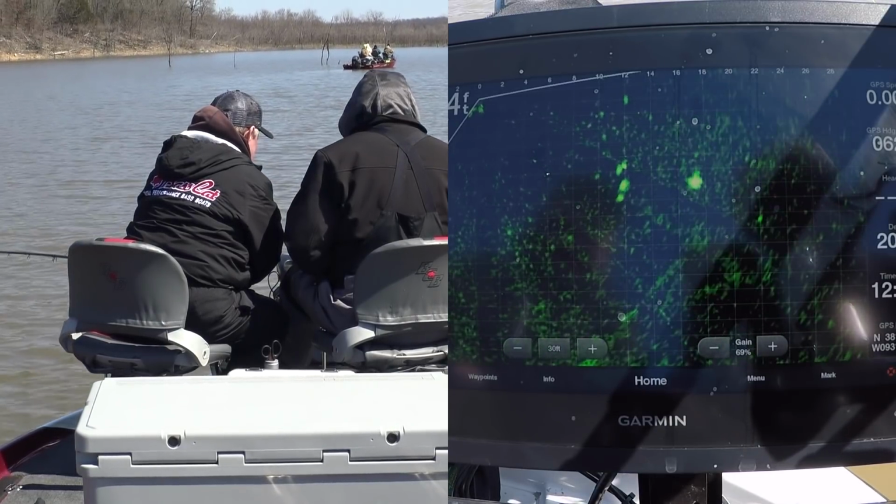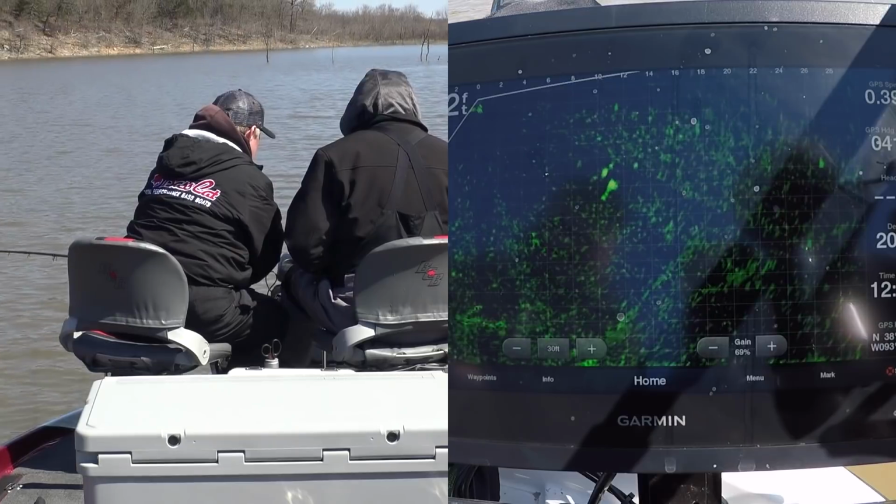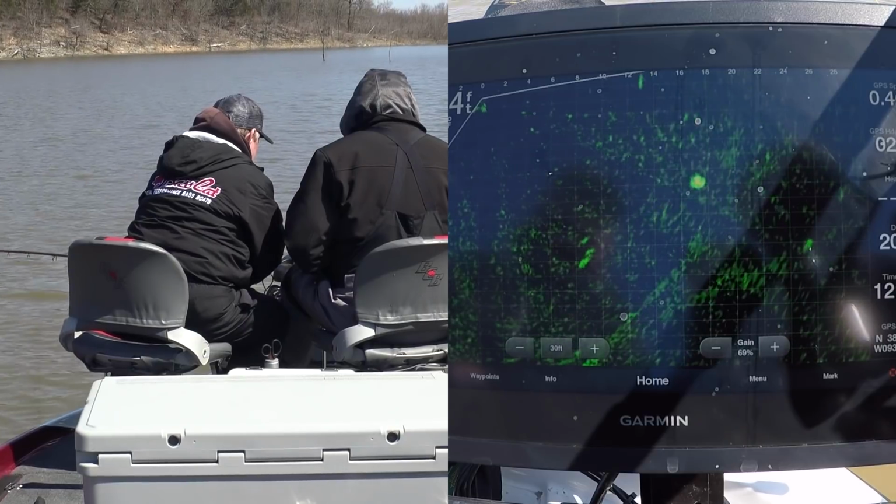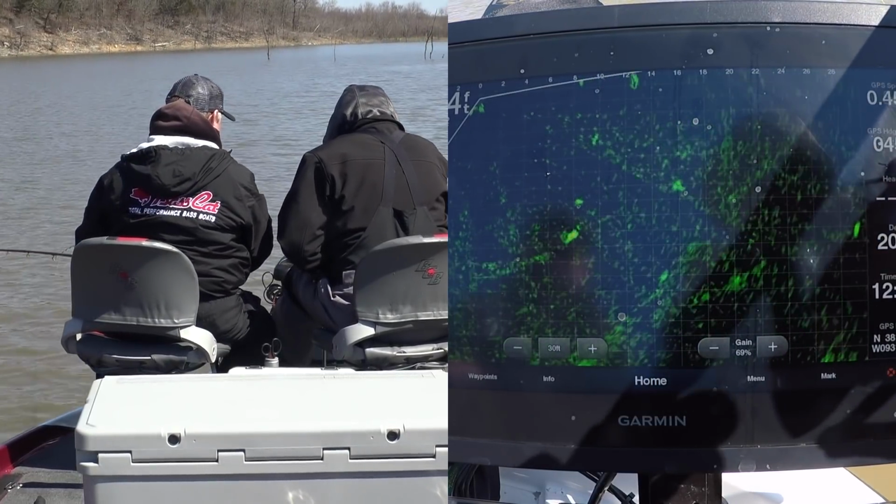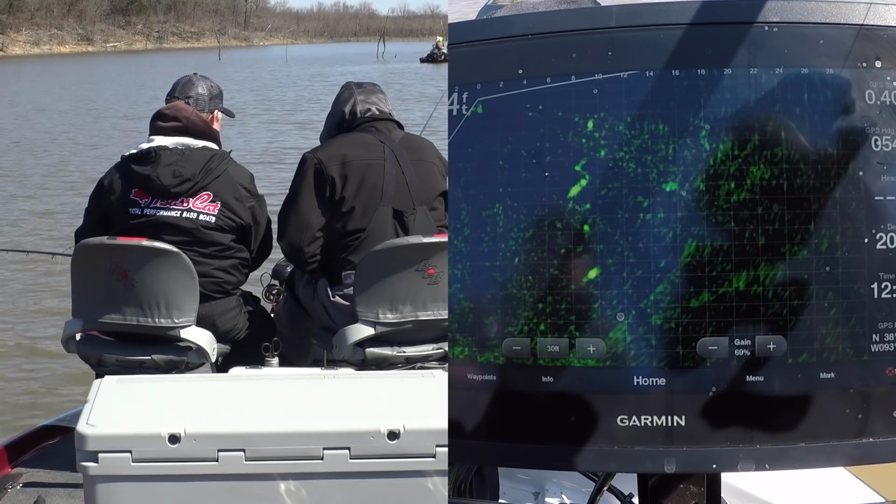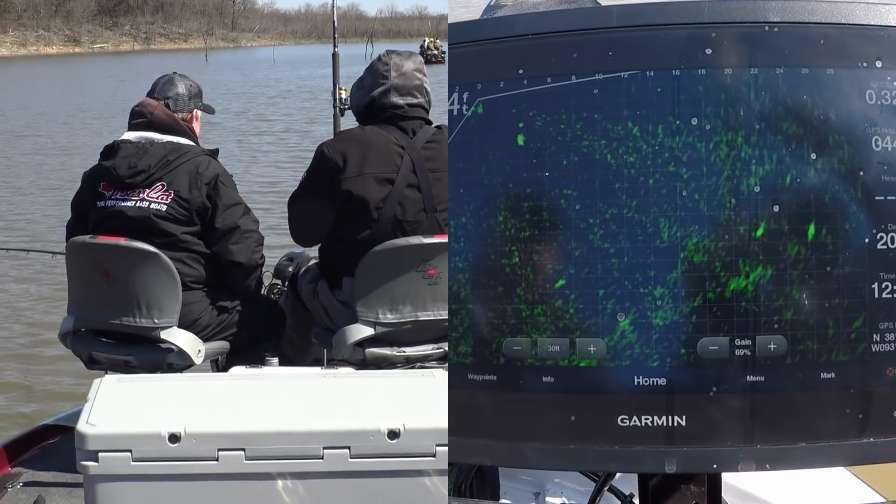The head of it, about 2-3 feet, 4. Don't go away. He's running away from us now, isn't he? Oh, you got one down there. He's gonna come get it. There he comes. There he comes. Just like he should.